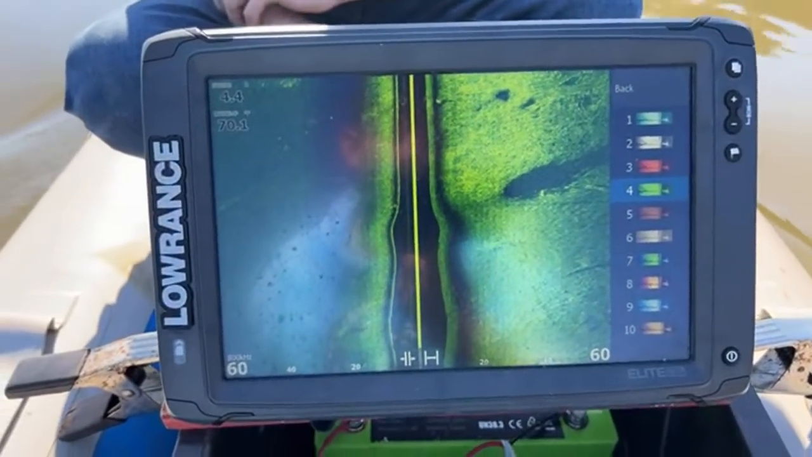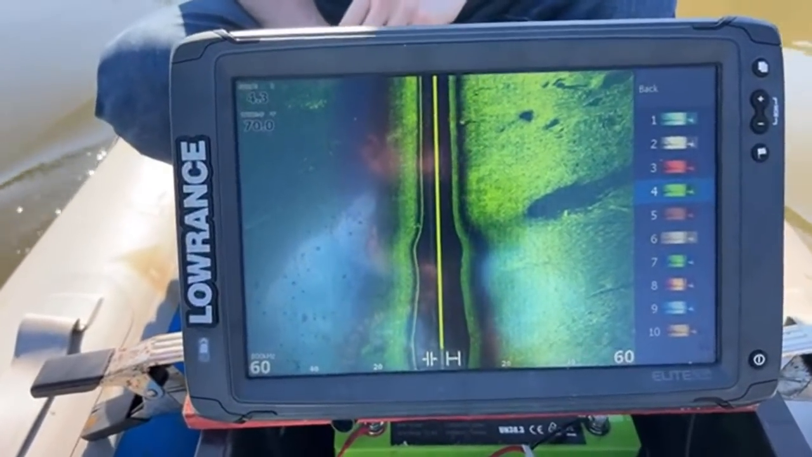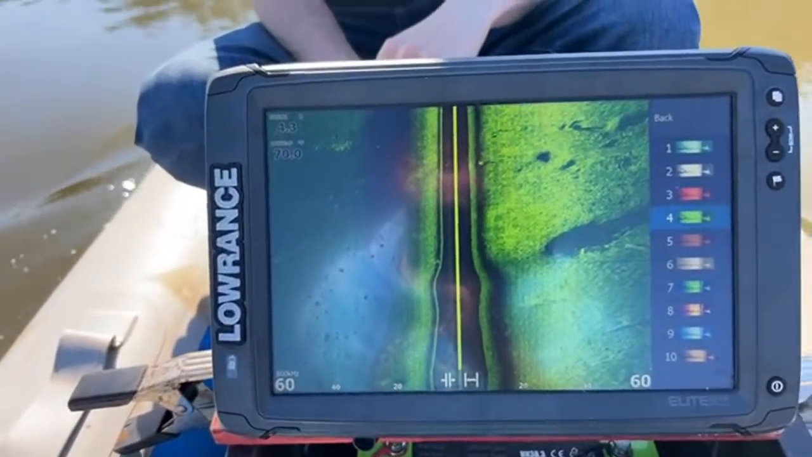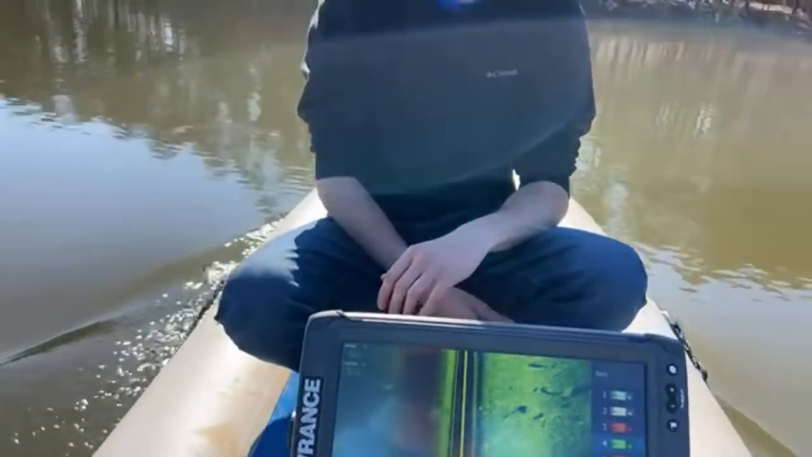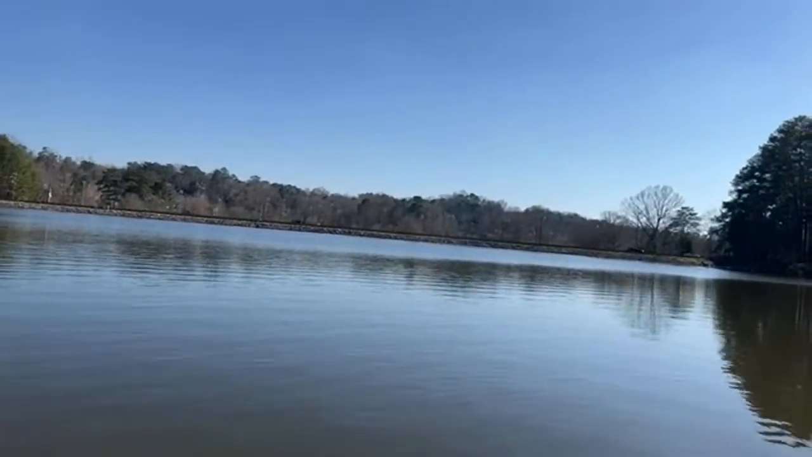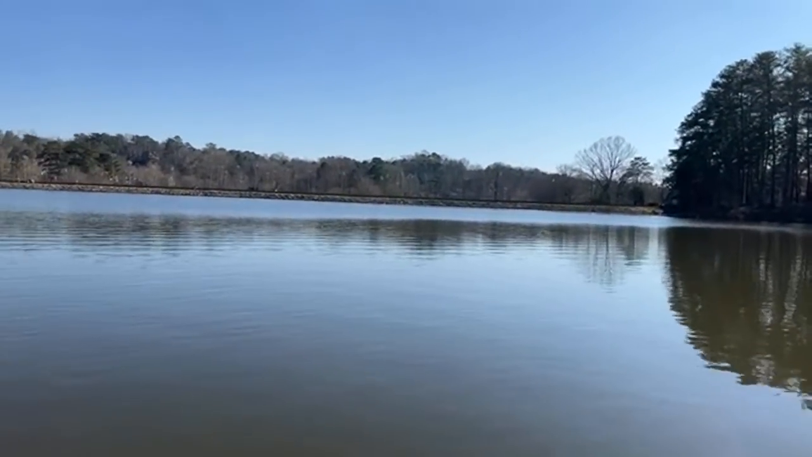There's something right, you see that? And that's a shadow. There's a shadow, but there's definitely something there. Here, let's turn, see in relation to the road.